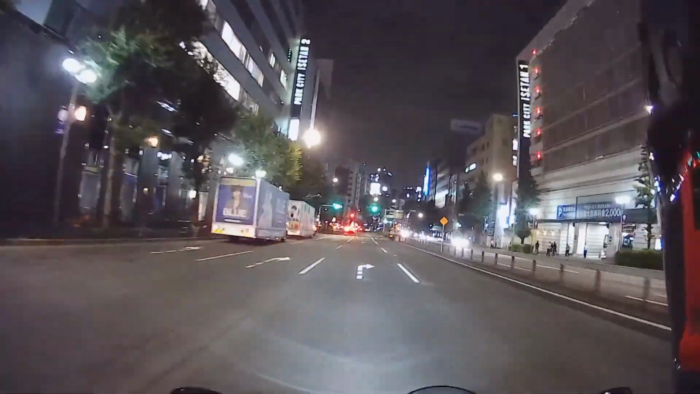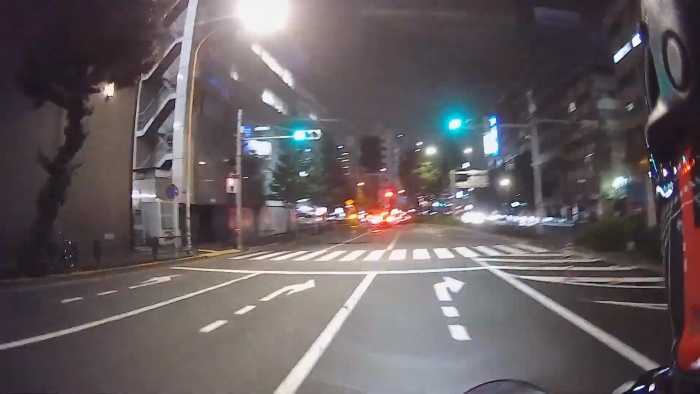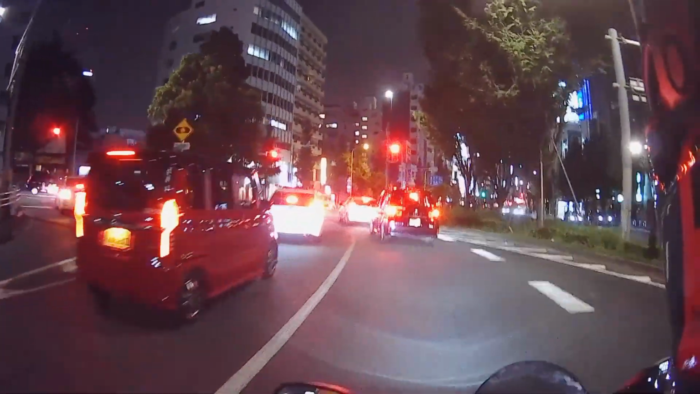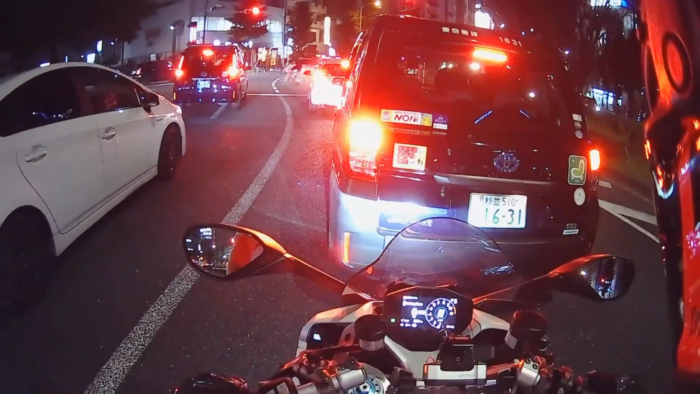Yeah, this side doesn't go to Kabukicho, but hey, we always have the next video, so we might have a good chance to run around Shinjuku next time we are around.